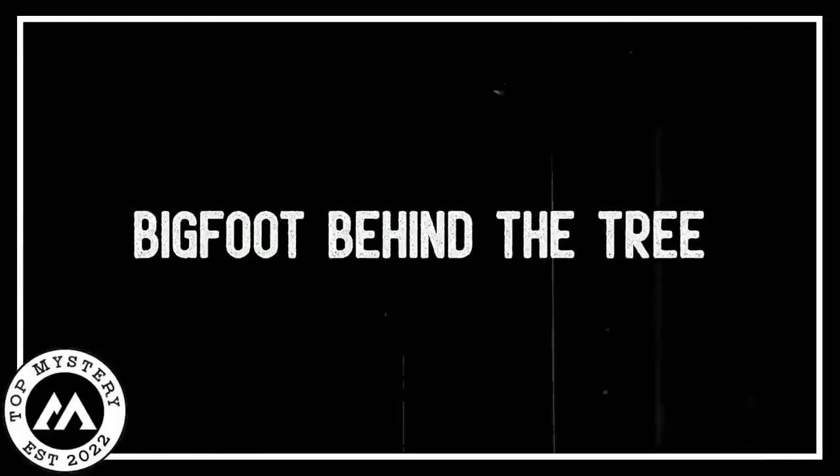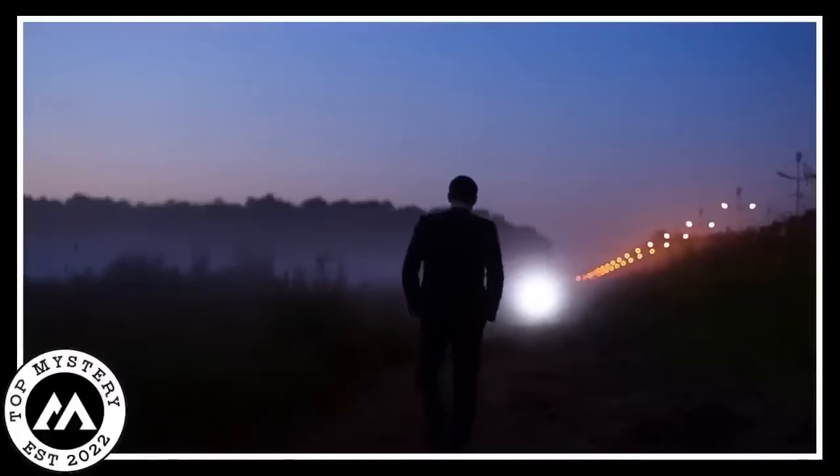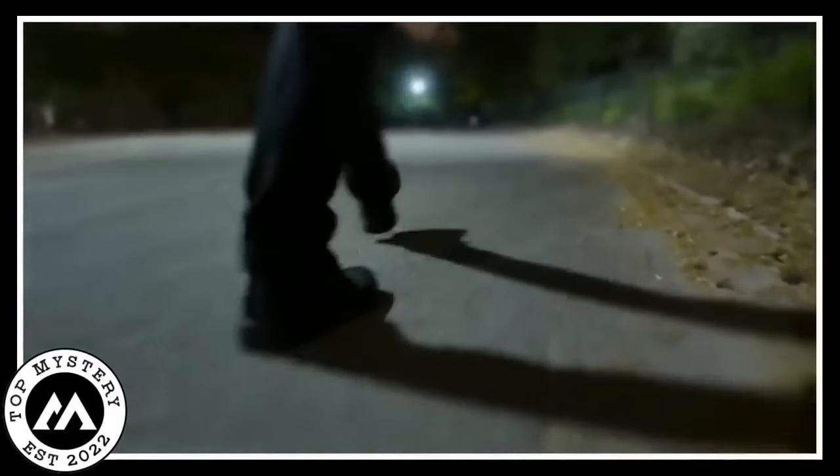Bigfoot behind the tree. Late one spooky night, a man cruising down a dimly lit road stumbled upon a mysterious sight. Gripped by curiosity, he whipped out his flashlight and hit the record button on his camera. Suddenly, there it was. Bigfoot, the elusive critter known for its fabled status, was caught on camera doing a stealthy dance of hide-and-seek. As the man zoomed in, Bigfoot, as if playing a game, peeked from behind a towering tree. The flashlight illuminated the creature's figure, adding a creepy touch to the encounter.